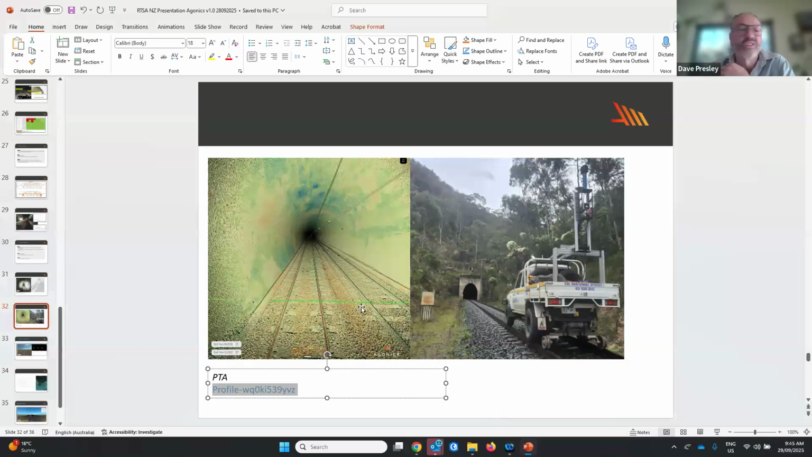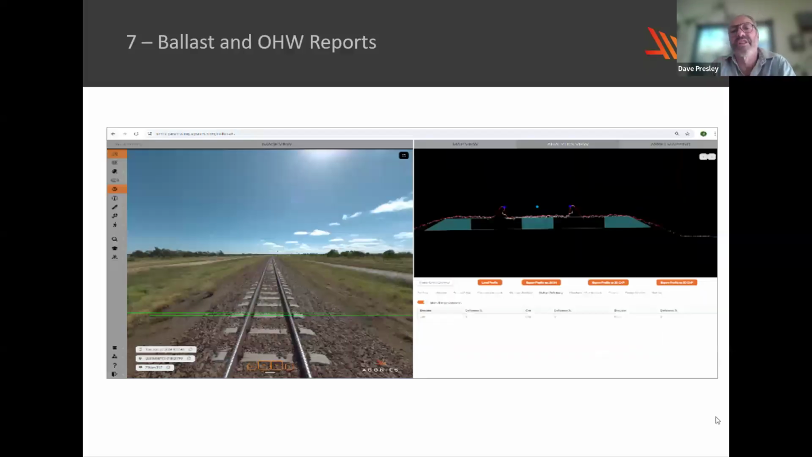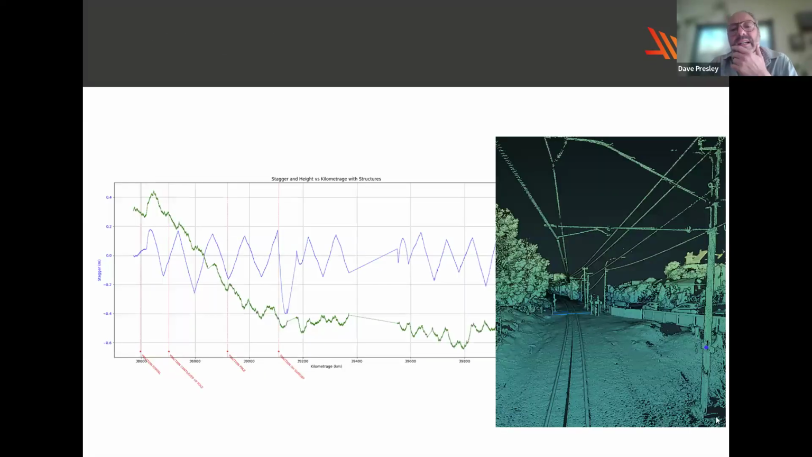I'm slightly conscious of time. I'll just quickly show one or two other examples. Point clouds can be used to generate ballast compliance reports, such as here where a template's being given. The railheads are used as a datum point, and then over and under ballast can be detected very simply by generating cross sections.